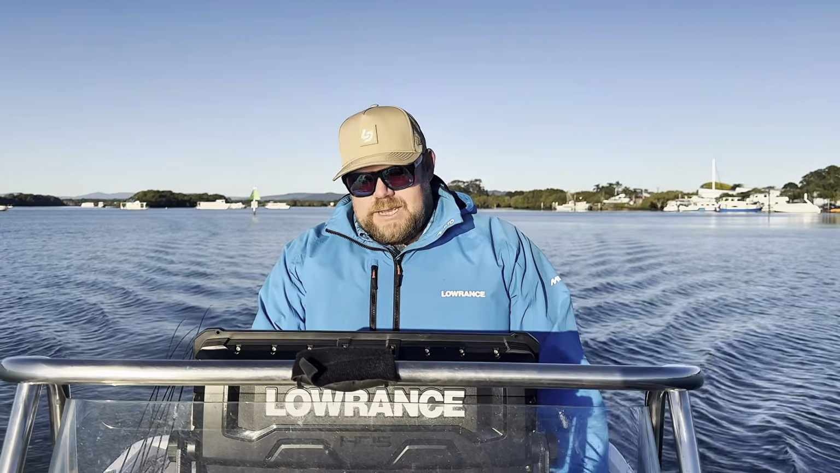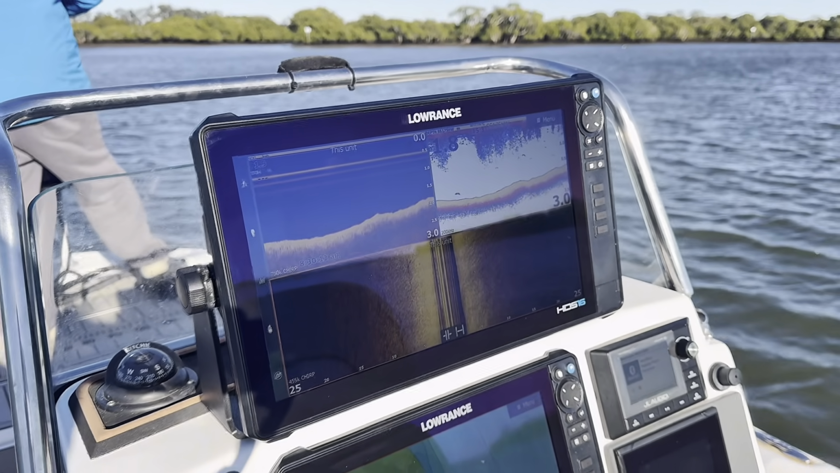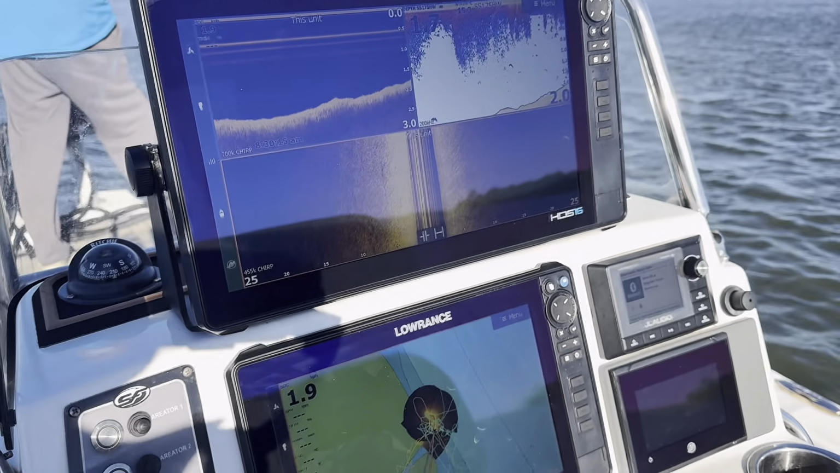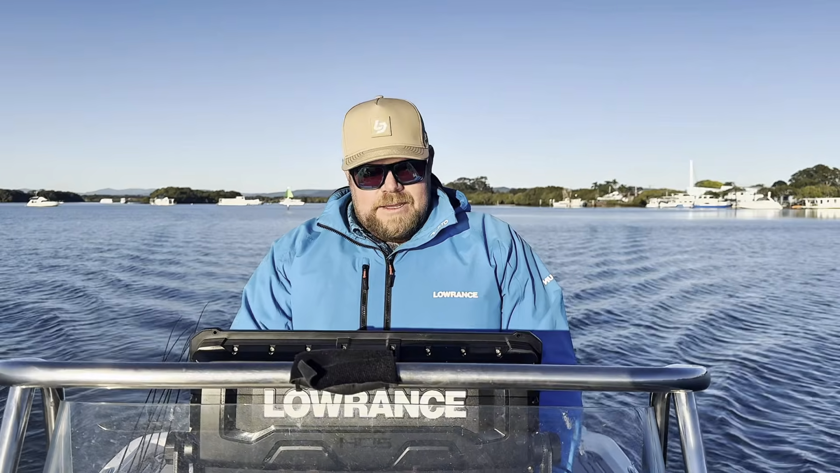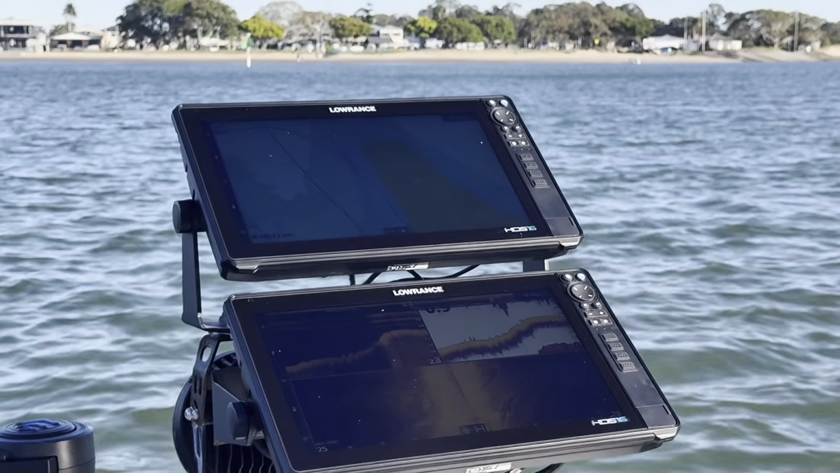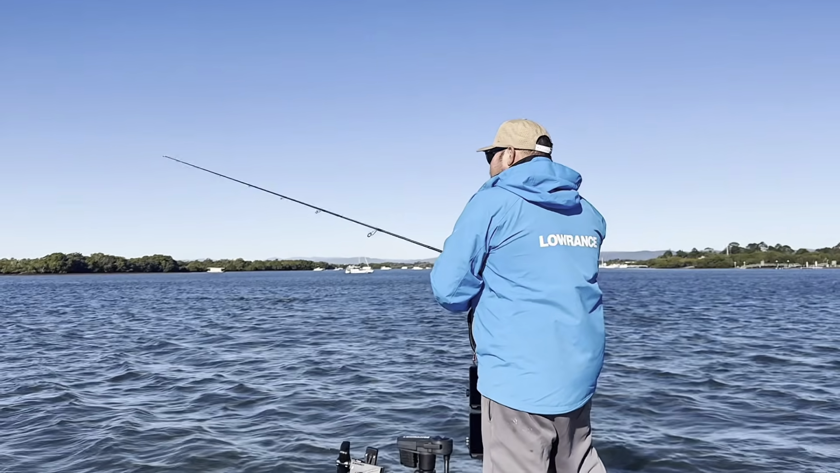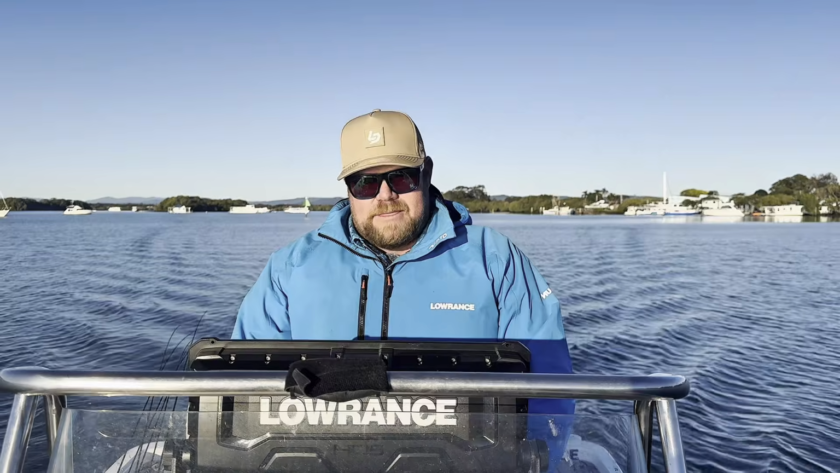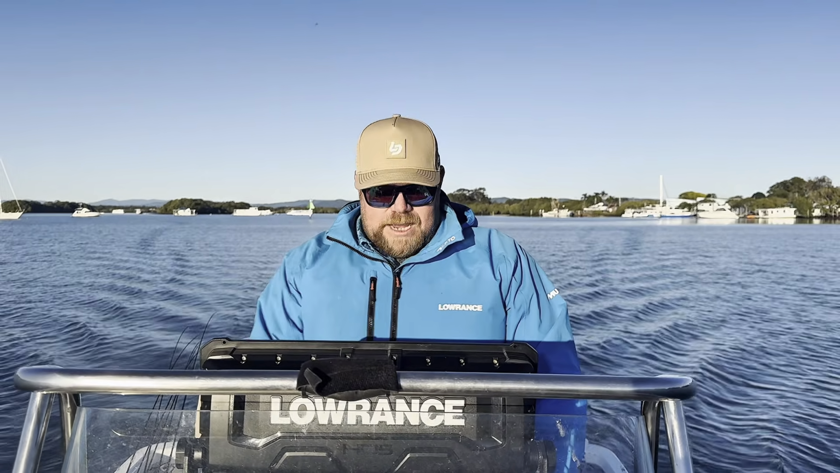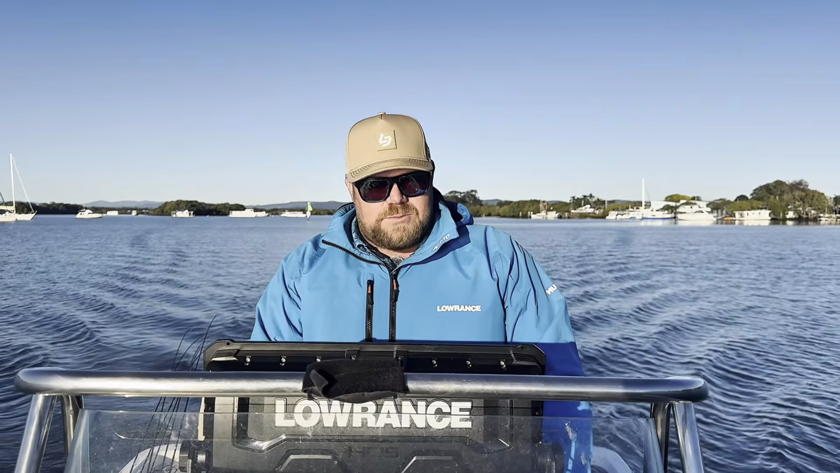So, typical screen setup on a tournament day. I'm lucky enough to have 2 units on the boat at the helm, but I would run a 3-way split on one unit with my down scan, sonar and side scan, and then my other unit's dedicated for charting. So we'll run different charting with your shaded relief, and then our high-res bathy, and also use our satellite imagery to pick up where our weed beds are and our different channels in the banks as well.